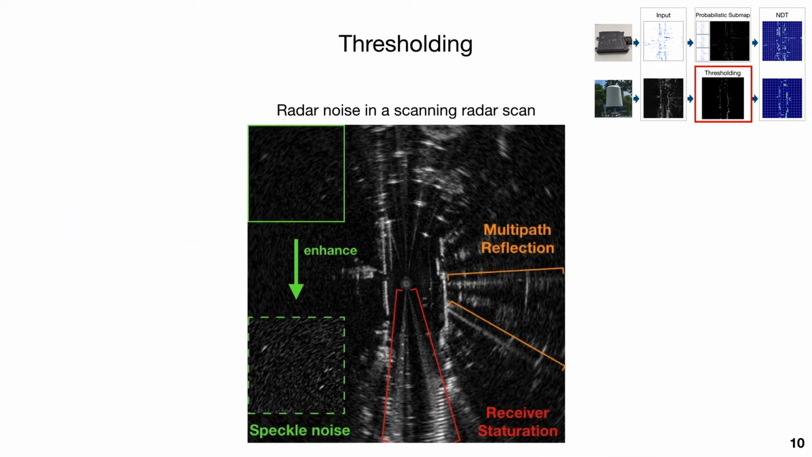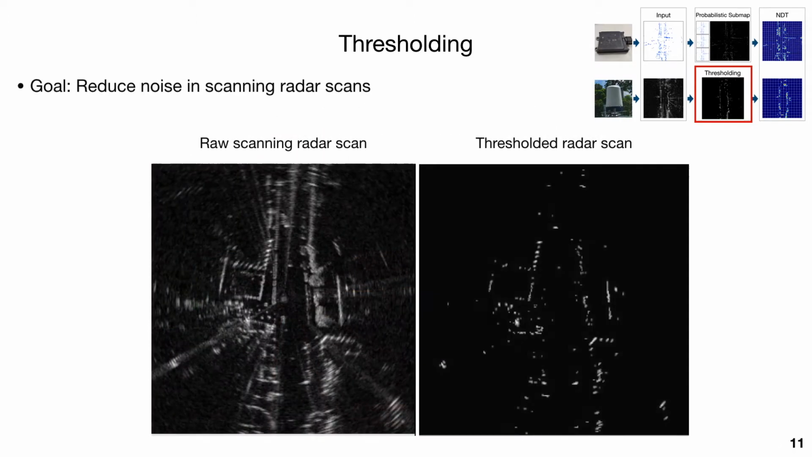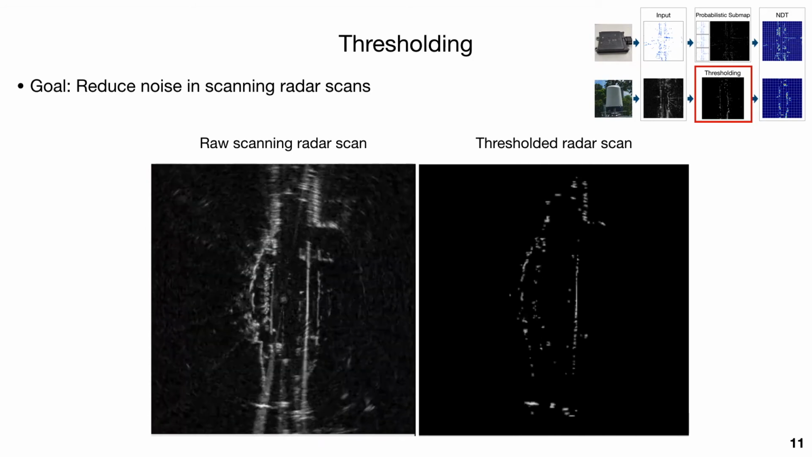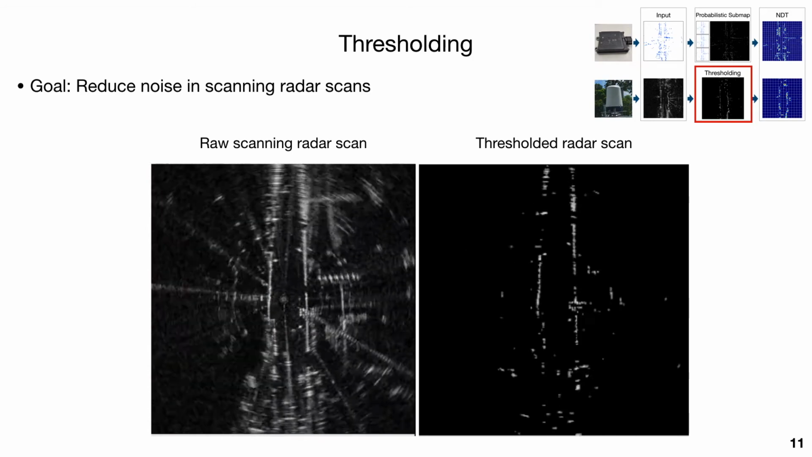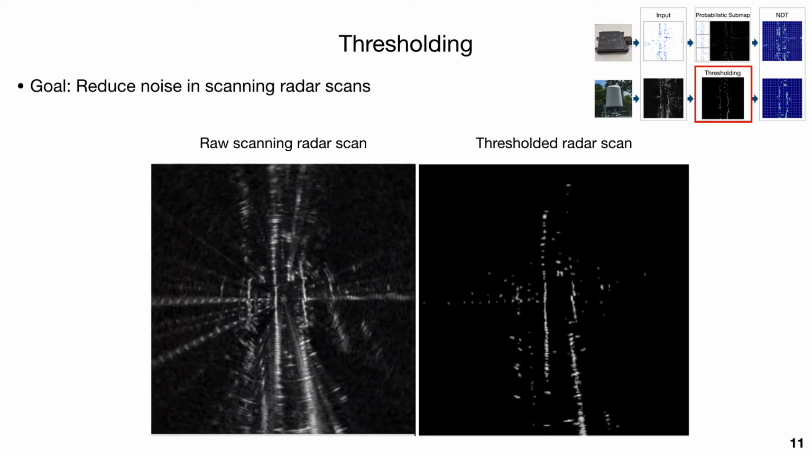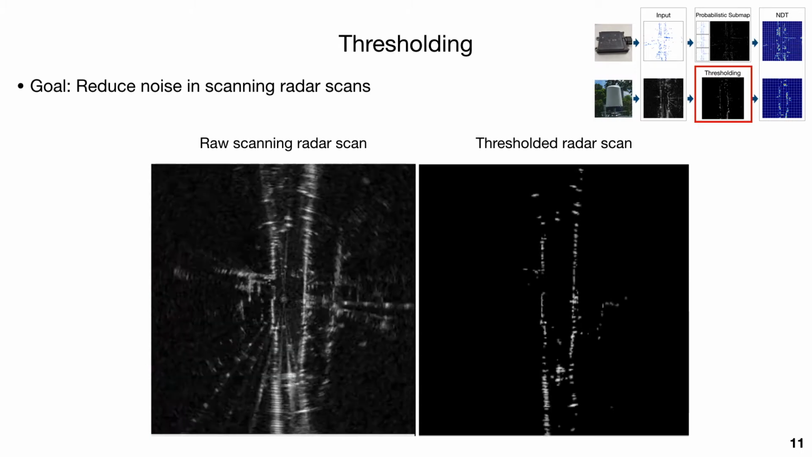Now let's talk about scanning radar. The raw range power image provided by scanning radar includes noise. Three typical types of radar noise are sparkle noise, receiver saturation, and multipath reflection. However, we found that most of the radar noise has relatively low return power. Therefore, we simply apply a threshold to remove the measurements which are likely to be noise.